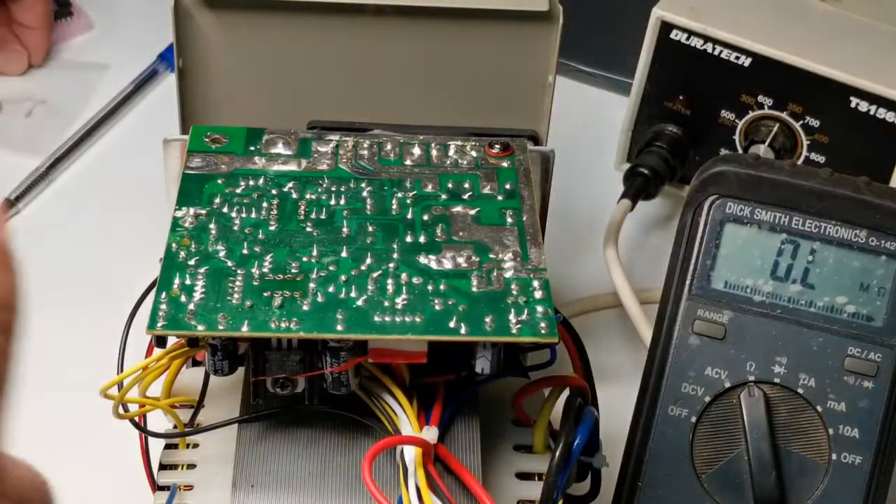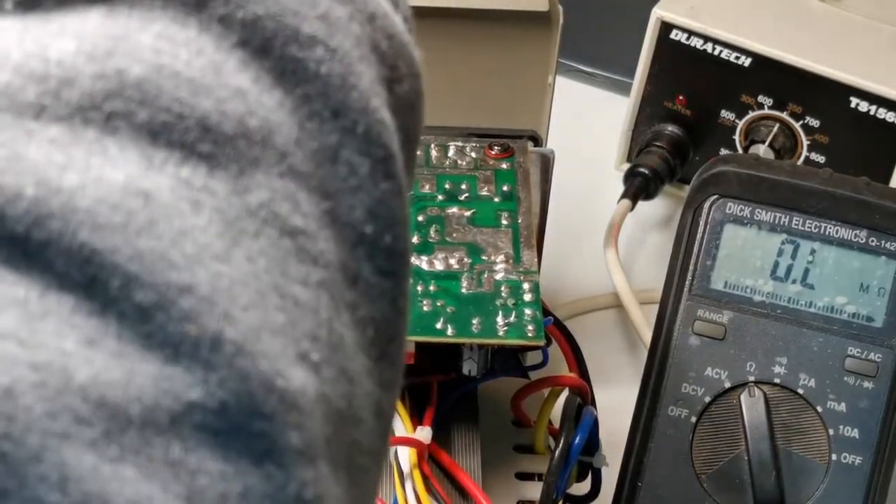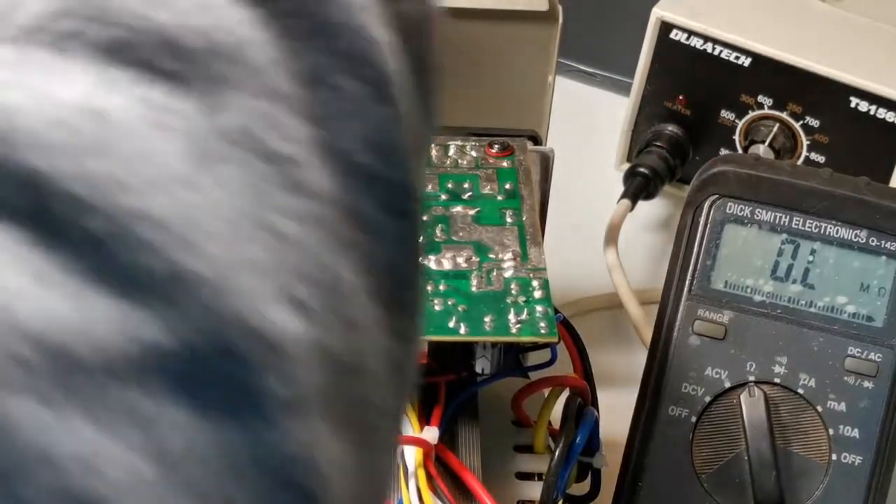It could damage the transistors, and because we really don't know the overall circuit of this power supply. And also we don't really need to understand the overall circuit.